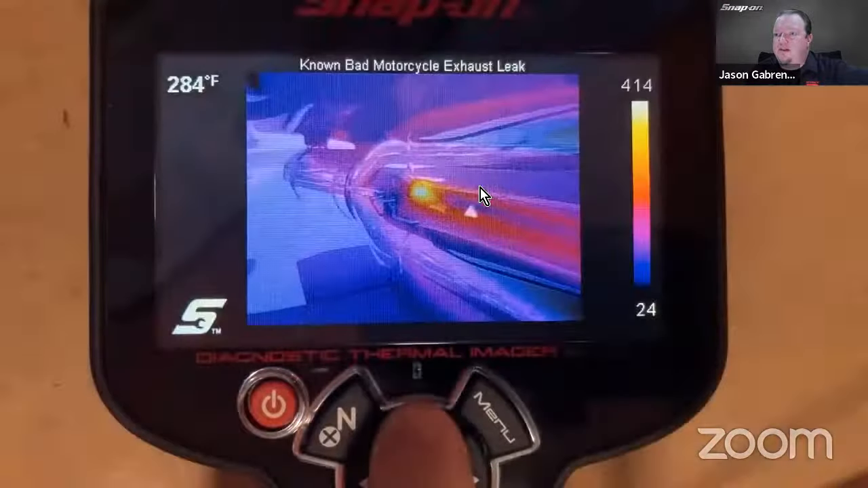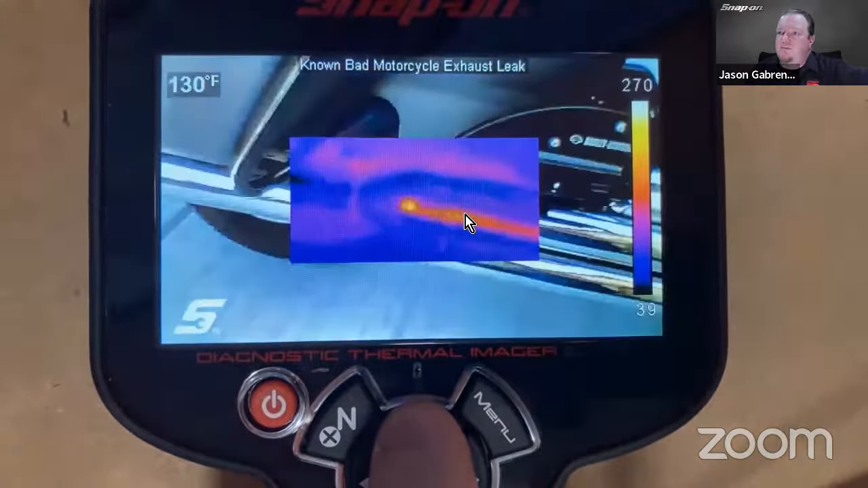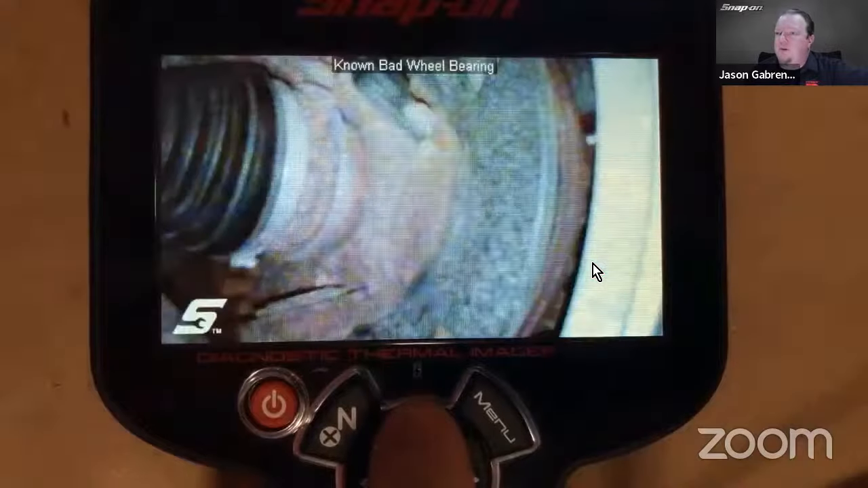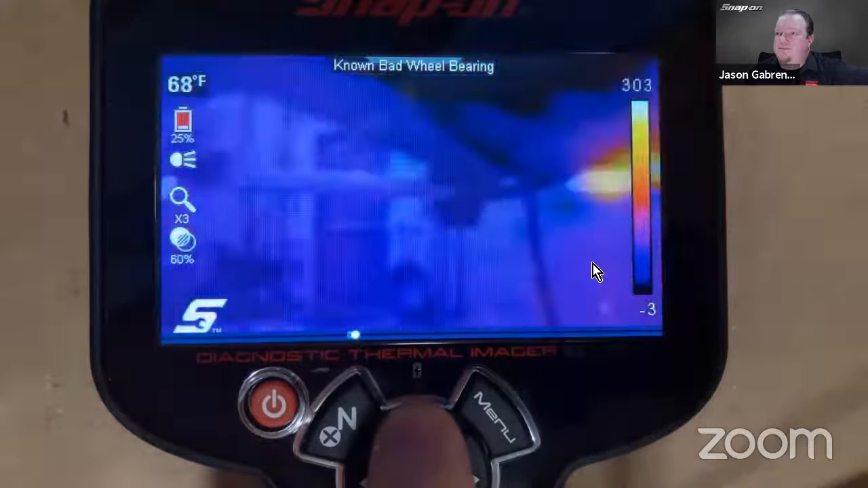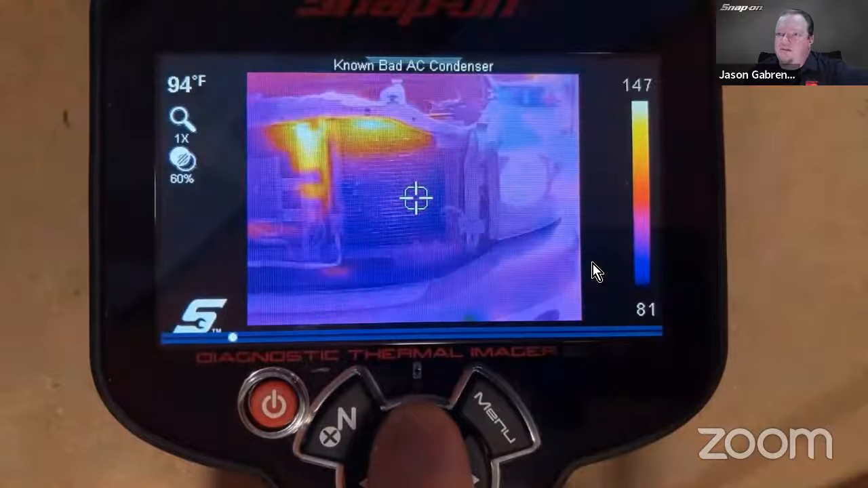Exhaust leak, you can see the exhaust leak right there. Cool little articles. Wheel bearings: put a vehicle on a lift, go to 40 miles an hour, inspect the wheel bearing for temperature. There's bad on video. AC condenser, and so on, right?